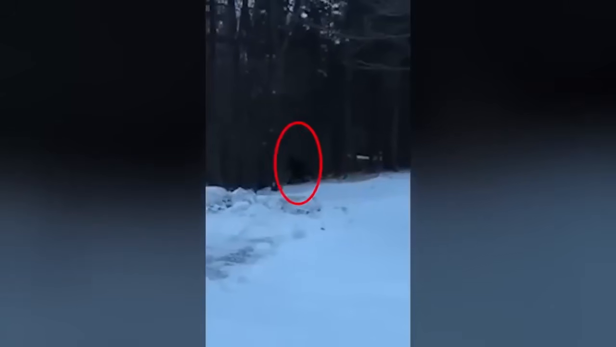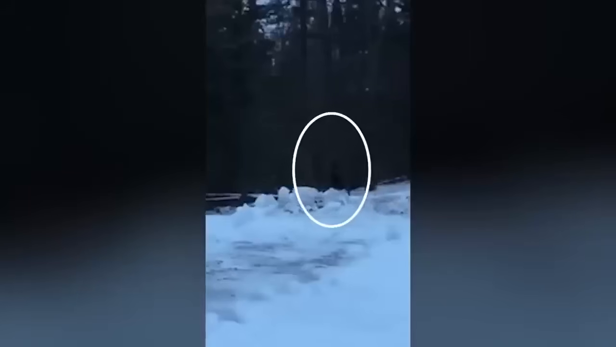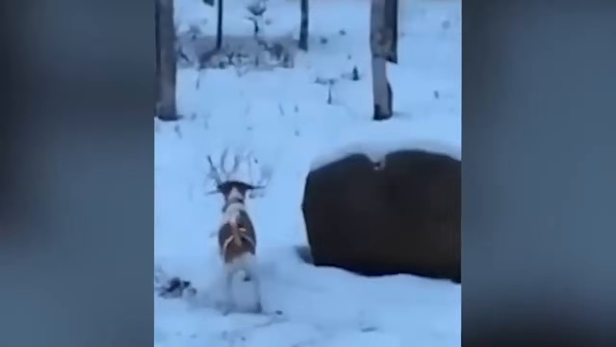Fearful, yet growling at the creature, the dog practically lost control. And honestly, the video seems pretty legit due to the dog's reaction. And even though this location is different, the camera captured a similar figure strolling along the icy sidewalk.